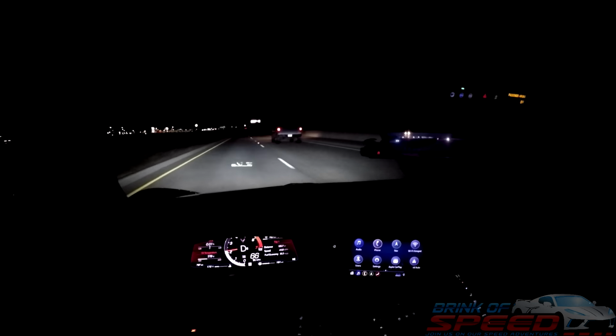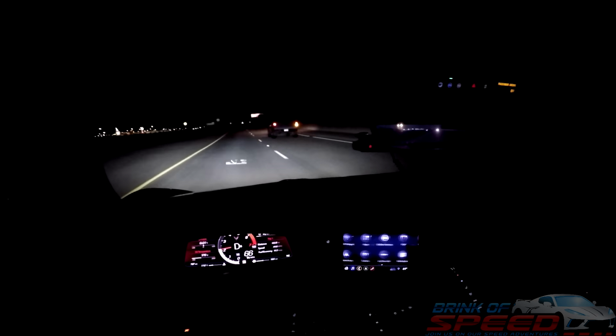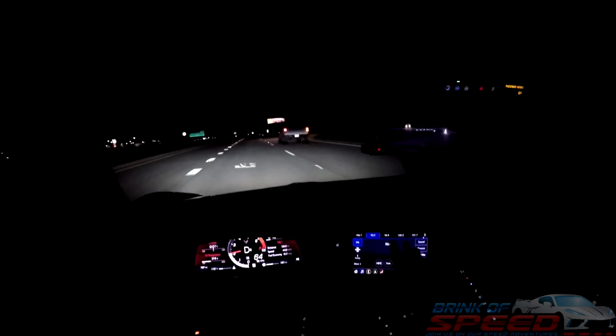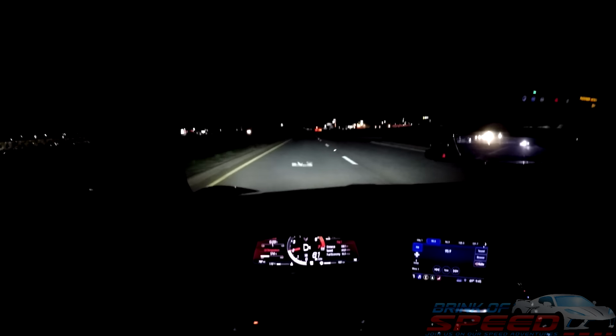But again, I hope you guys are enjoying these views. I will go over to the main menu here and show you just kind of how this looks at night. Go to audio. Obviously, I'm not going to play the music because it'll be copyright music, but I mean, just everything looks so lit up and amazing in this car.